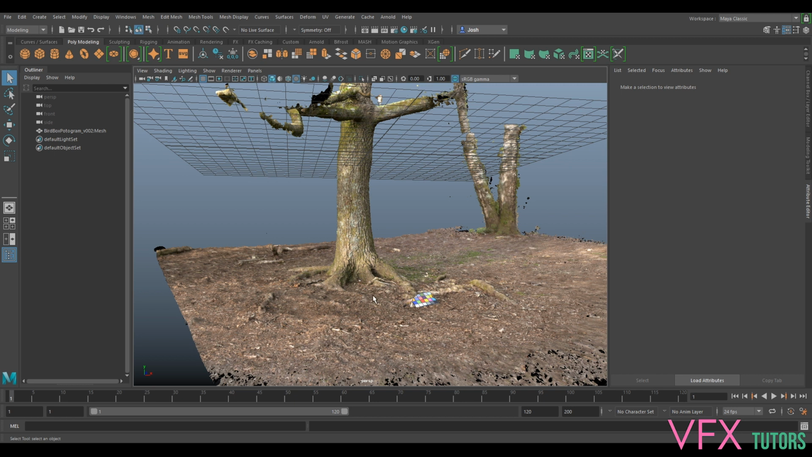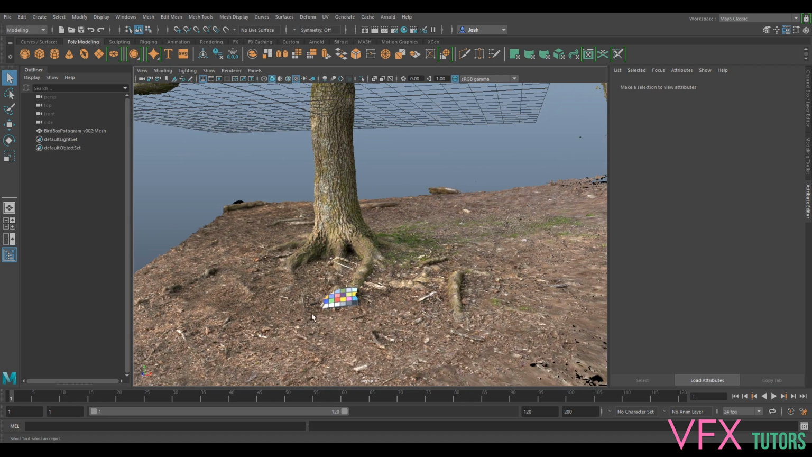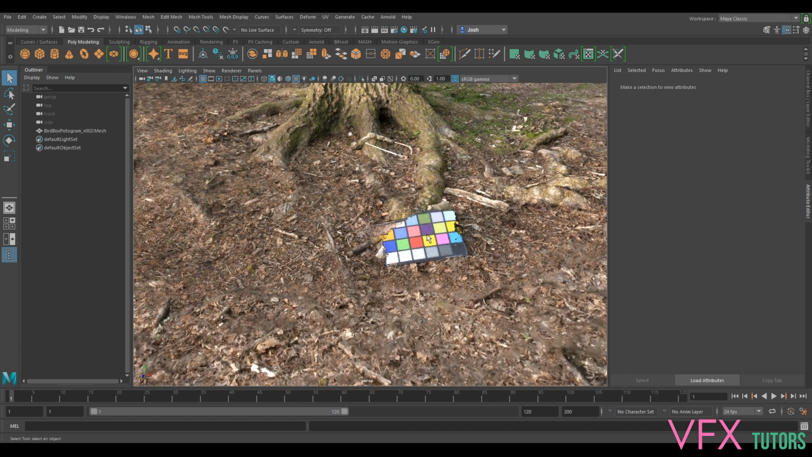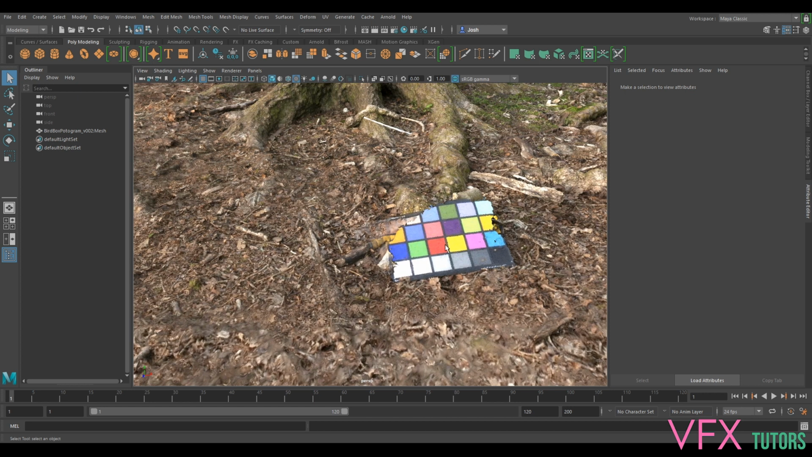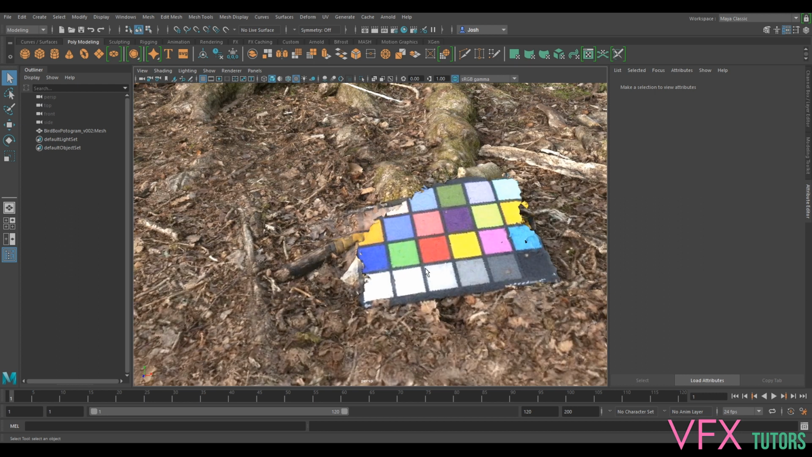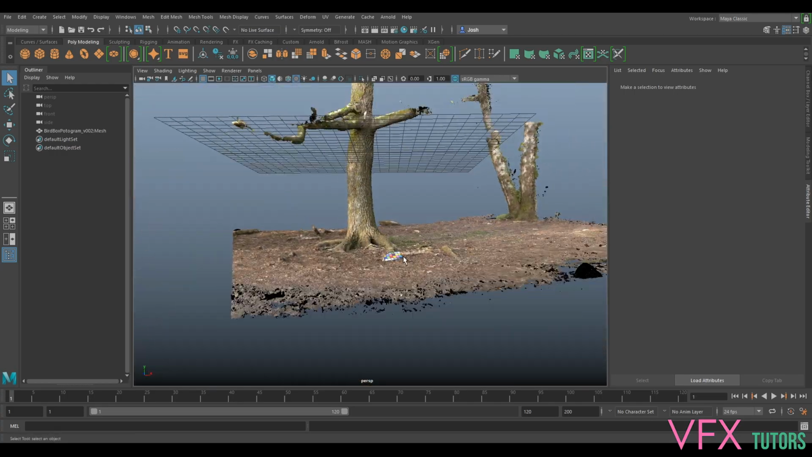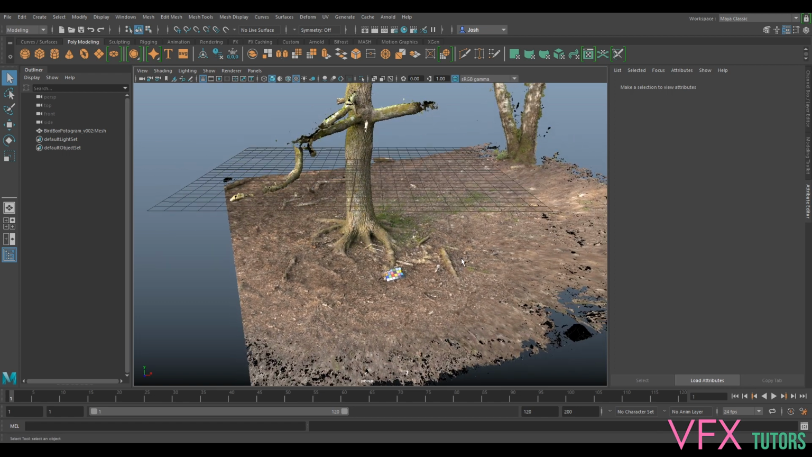So we need to change this, but how would we do this? The reason I leave the Macbeth chart in shot is not only because I can figure out the colors and do a match grade, but it's also my scale reference, because I know that each of these squares is 4 centimeters by 4 centimeters, so I can instantly get the correct scale. The first thing I will probably do is scale it correctly.